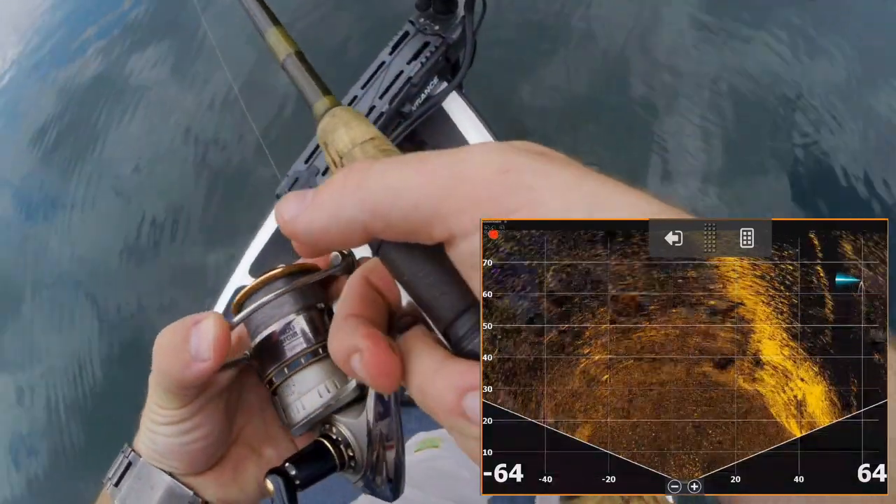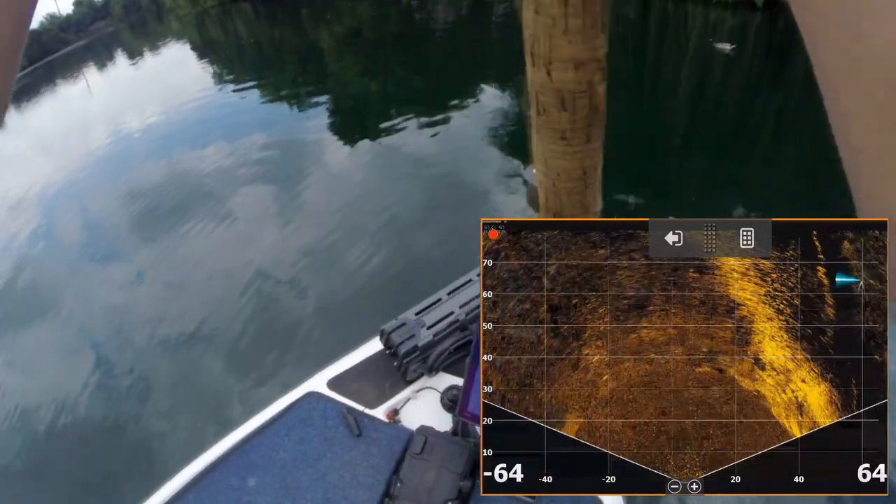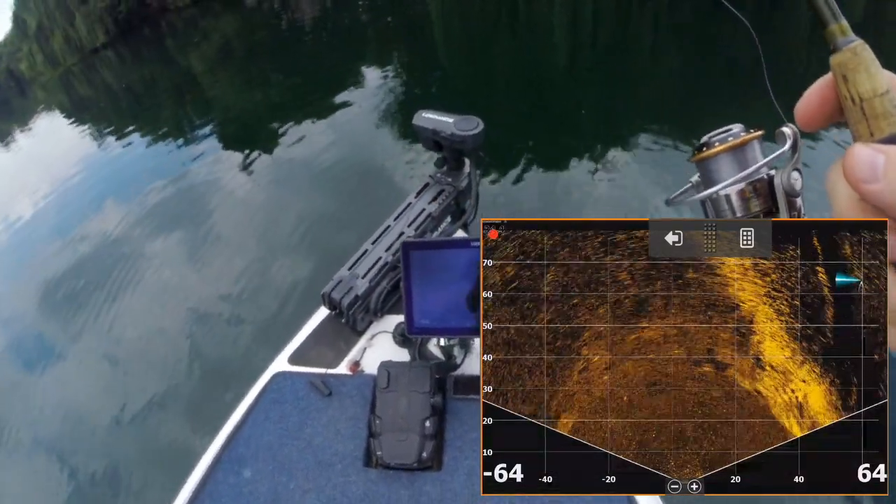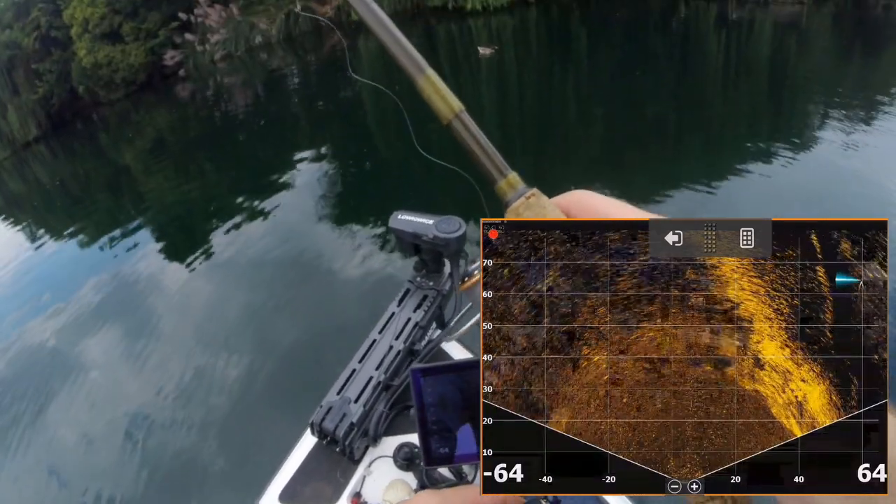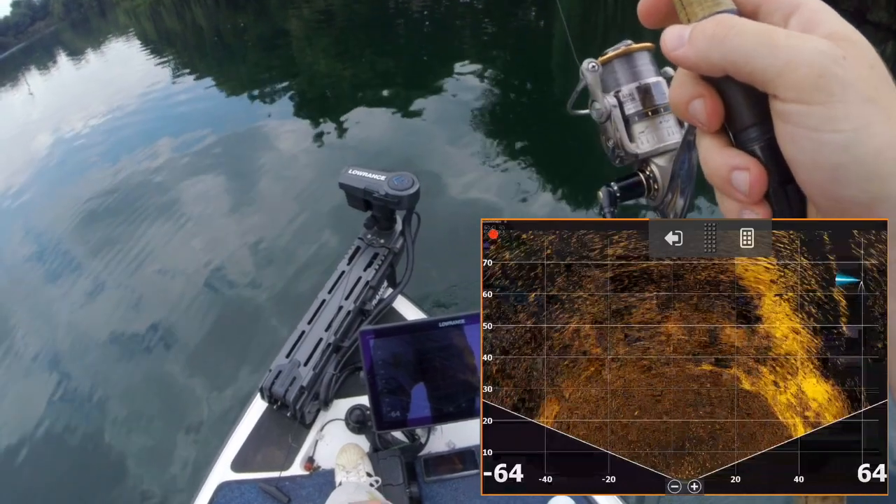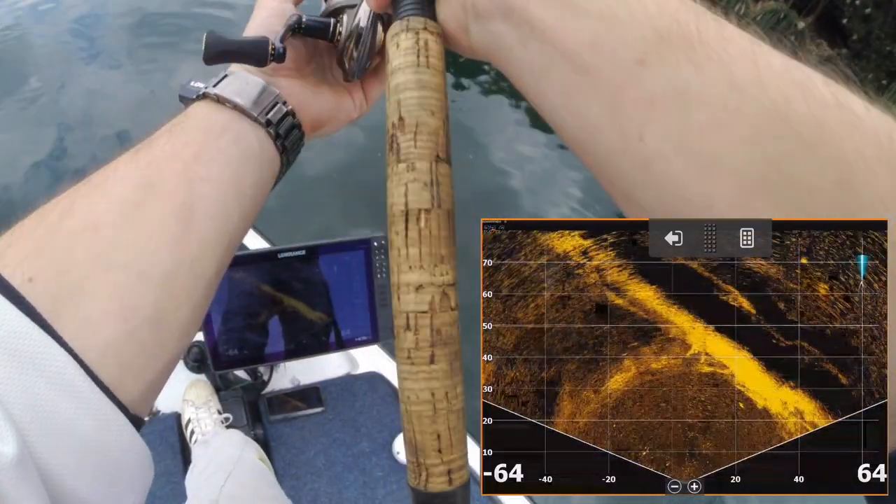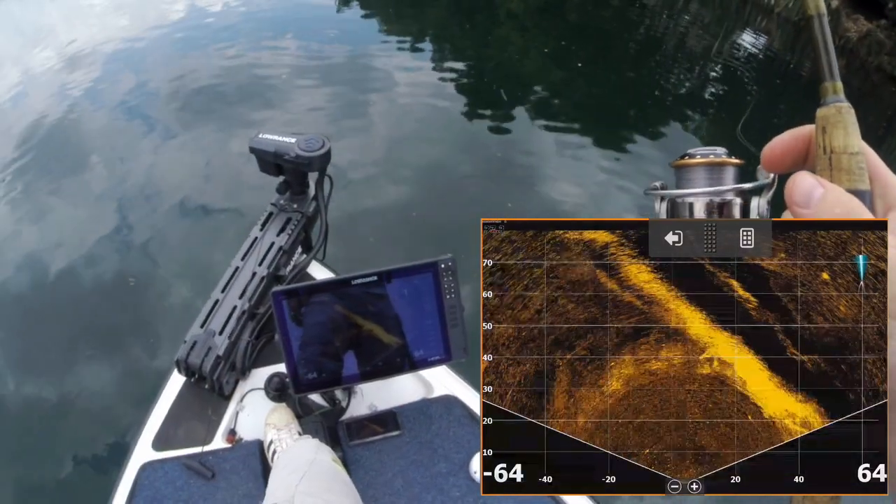It's quite a far cast over there. I'm just lining it up with the transducer, and that's actually pretty close to where we had that fish on earlier on the drop shot rig. So let's head over there and just have a look quickly. So that is over there, which once again is where those fish came off yesterday.